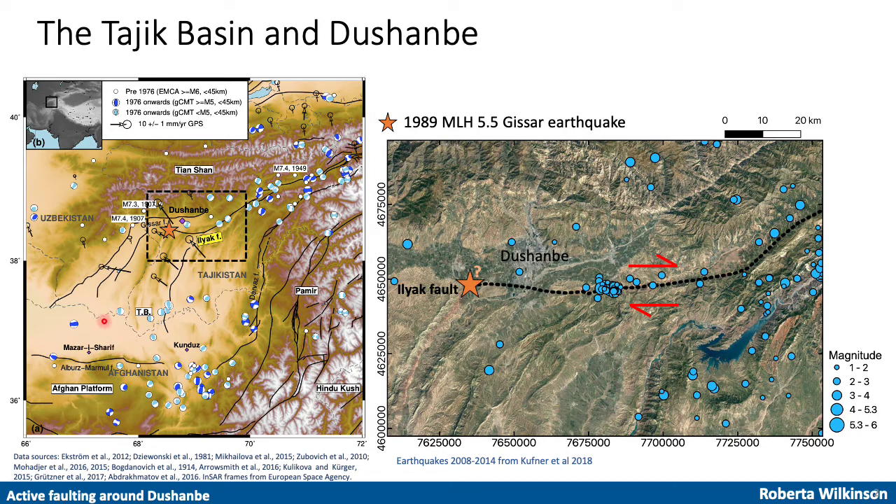A set of north-south folds sweep up the basin interior, curving to the east at the northern boundary where they merge into the right lateral Ilyak fault, which runs through the south of the city of Dushanbe. There is a cluster of recent seismicity here in the central section, but much of the fault remains quiet. The magnitude 5.5 Isterre earthquake occurred in 1989 close to the western end of the fault, although we don't know which specific fault it ruptured and there's no focal mechanism available.